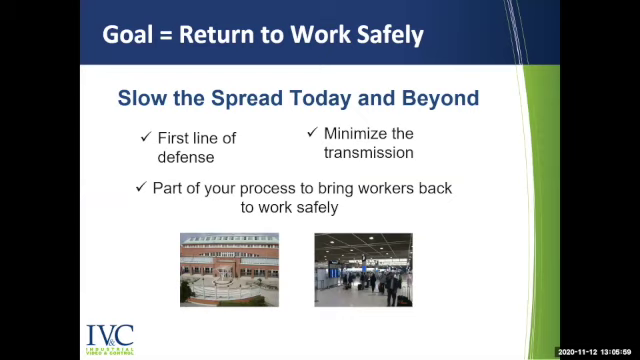So we're presenting our solution to aid in the screening process to help slow the virus spread today and beyond across all industries. Our goal is to return to work safely. A big percentage of you may already have a need for this now, or a system like this may become part of your company's process going forward. I do want to be clear that monitoring the temperature of people entering your facility will not ensure workers will be safe, but it can be an effective first line of defense and should be viewed as part of your virus mitigation protocol, protecting employees and customers and minimizing virus transmission.